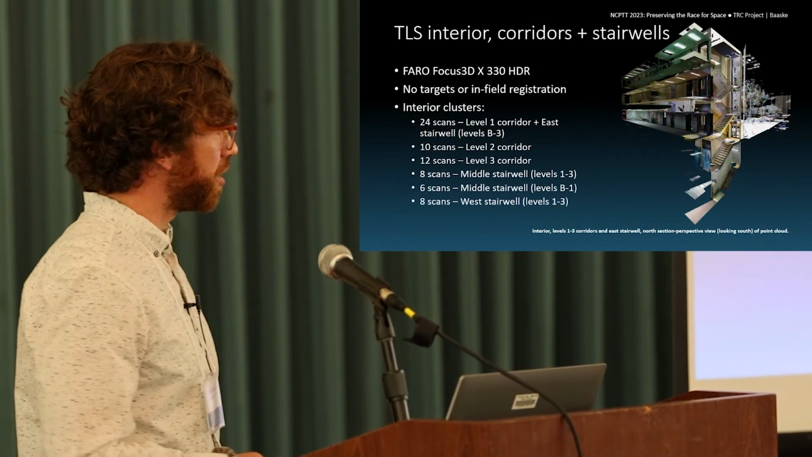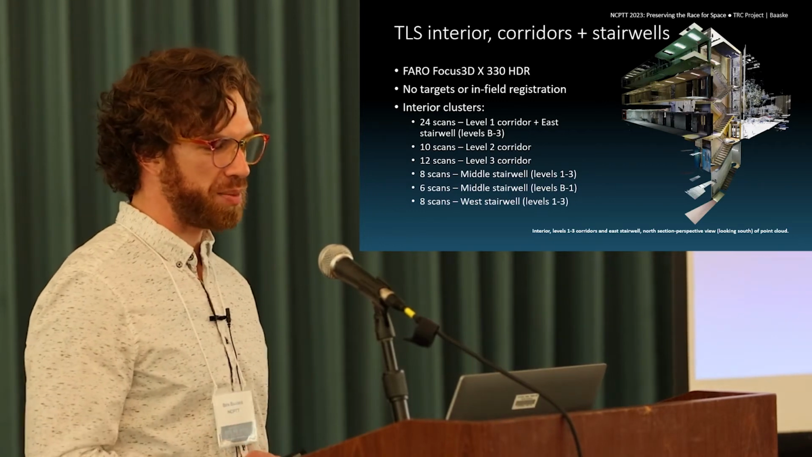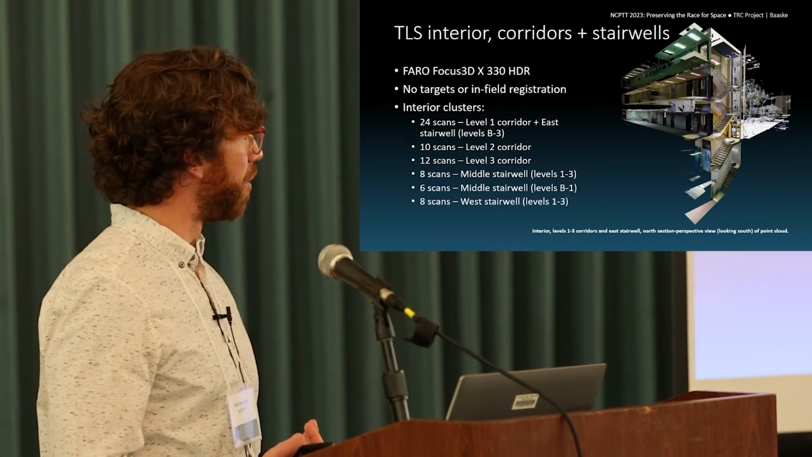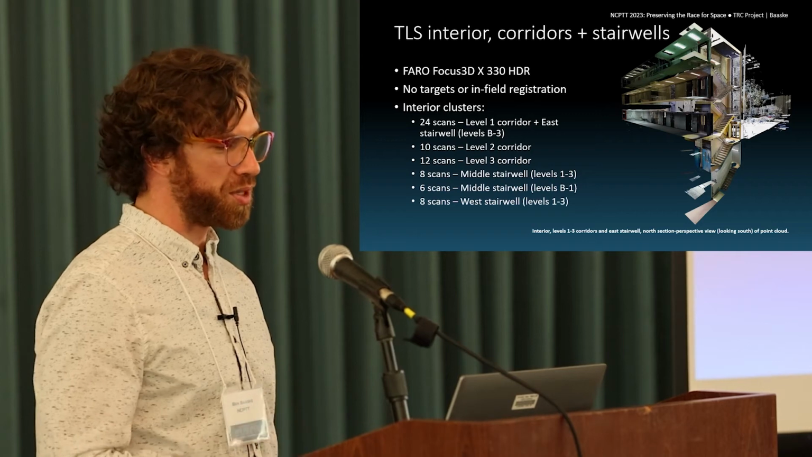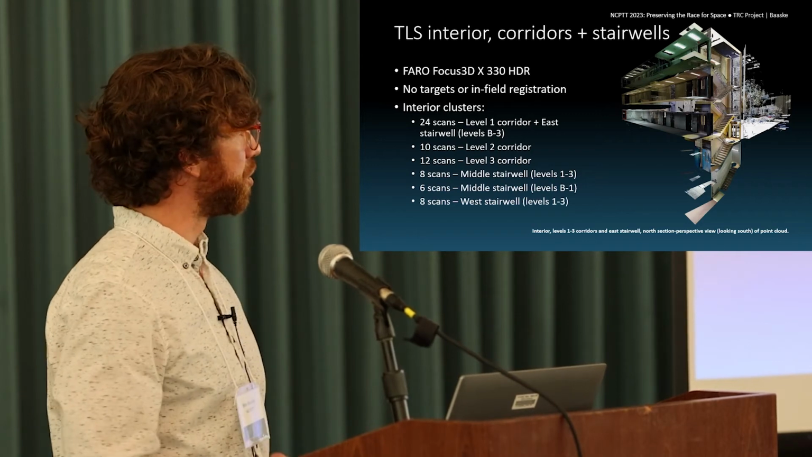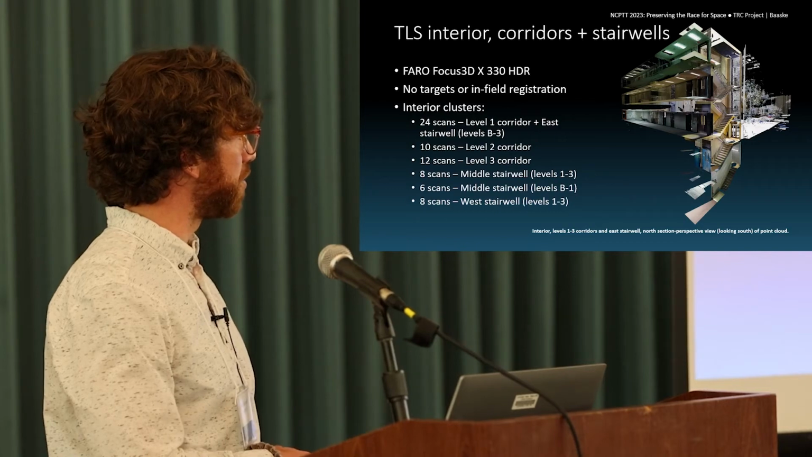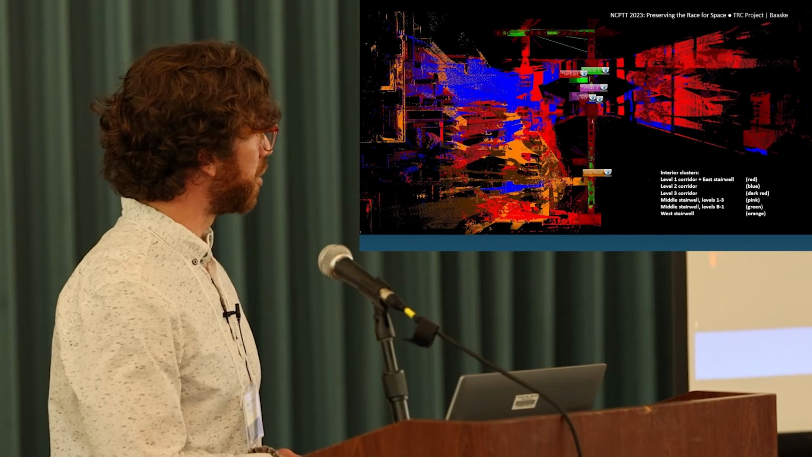Moving to the interior, it becomes much more complicated very quickly. So same scanner, same methodology moving forward, moving along the building from level to level and through the stairwells. In order to group these together manually, I'm starting to cluster things by level and then by stairwell. So we can see that a little bit better here.